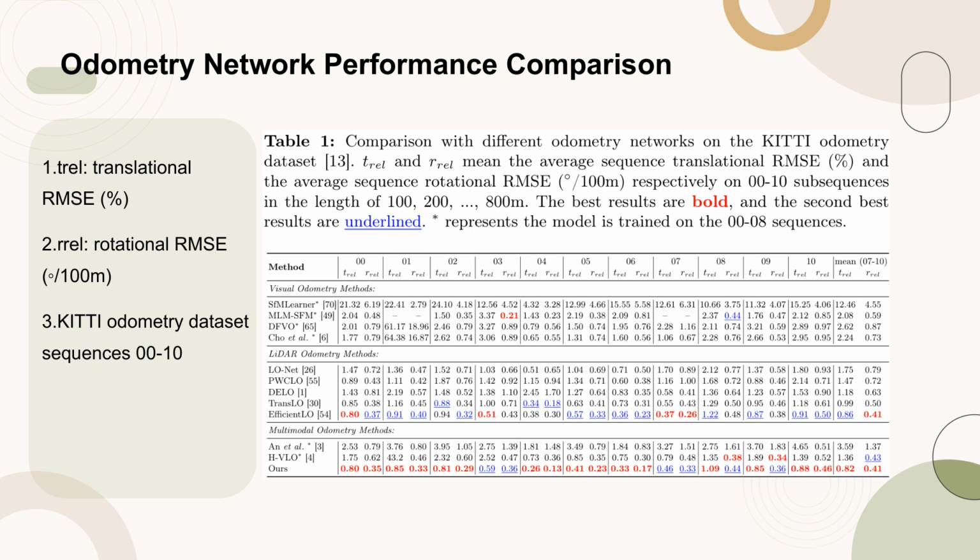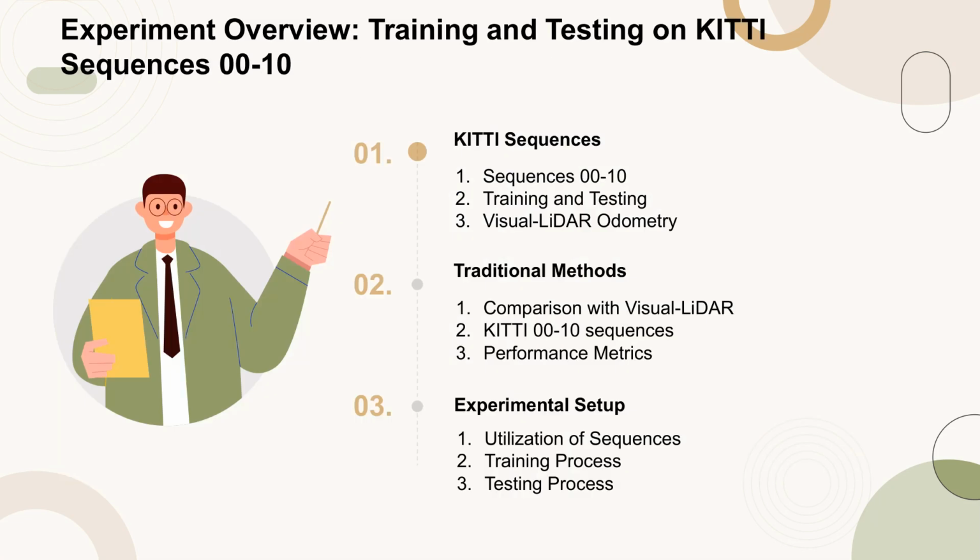The table highlights the best and second best performing models, with an asterisk indicating those trained on sequences 00-08. This comparison is crucial for understanding the relative performance of different odometry methods in real-world scenarios, providing insights into their accuracy and reliability. In this experiment, the KITTI sequences numbered 00 to 10 are utilized for both training and testing purposes.